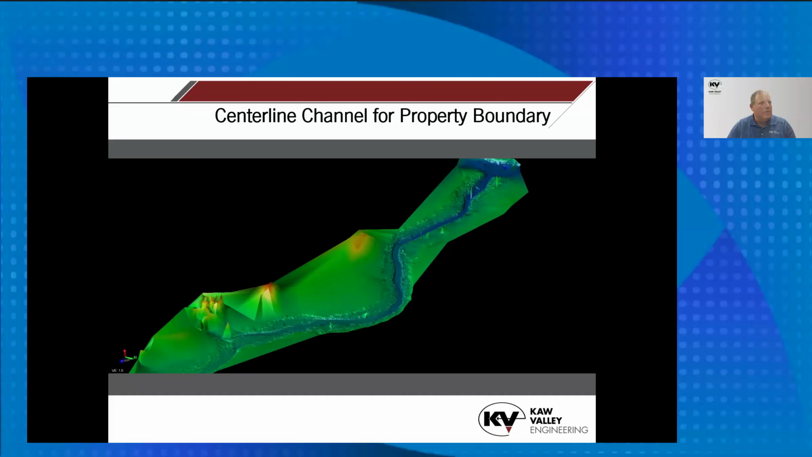Yeah, and I believe you could clean that data up and get a very nice ground surface. That was just a quick automatic classification.